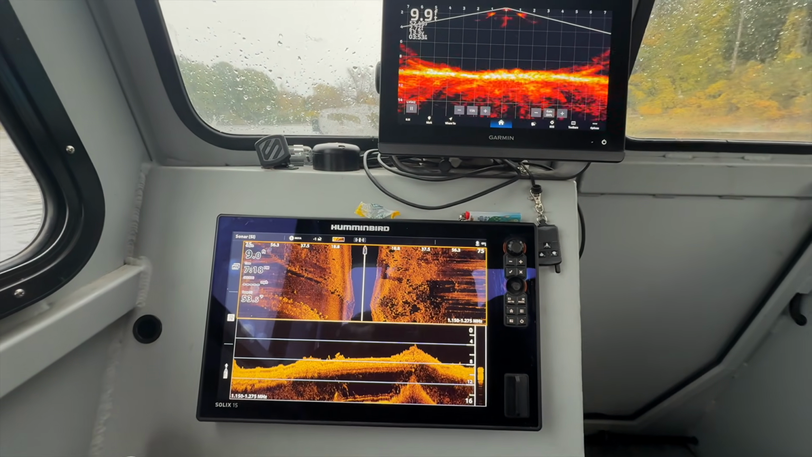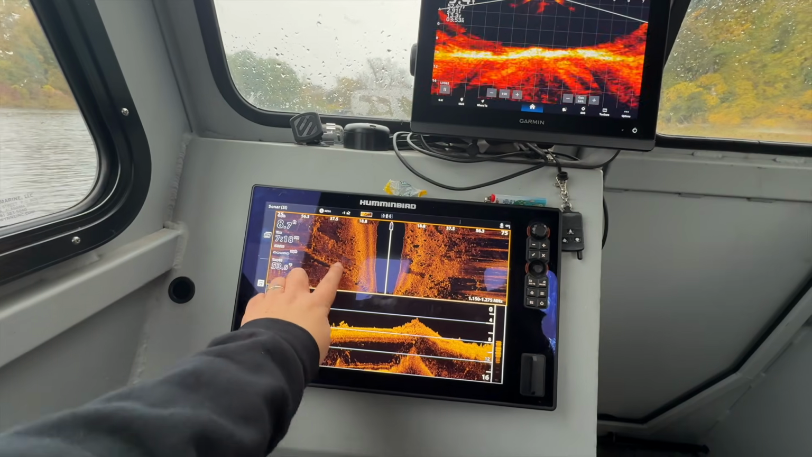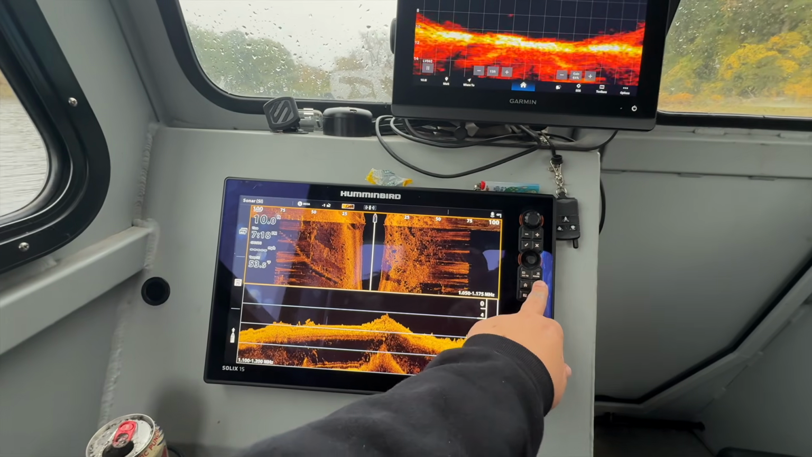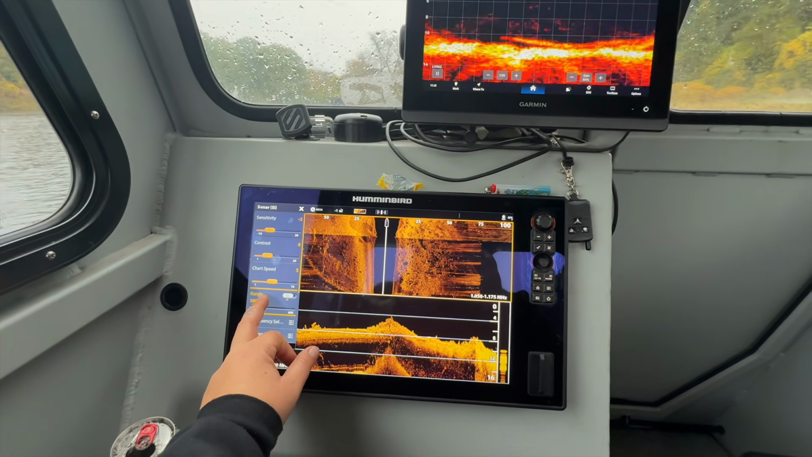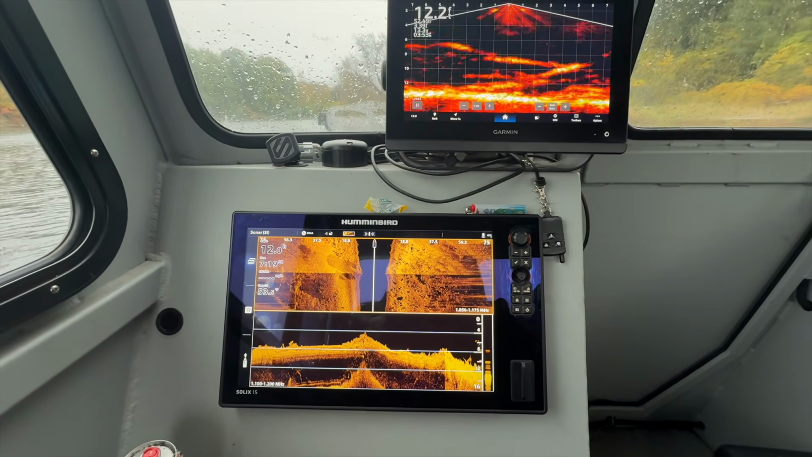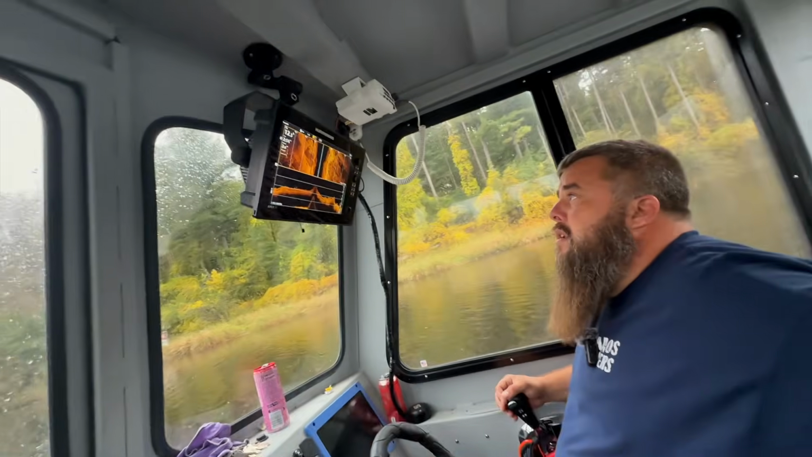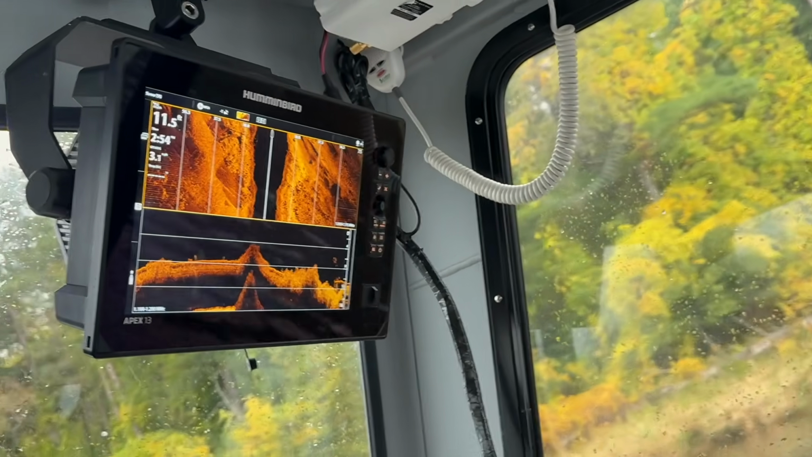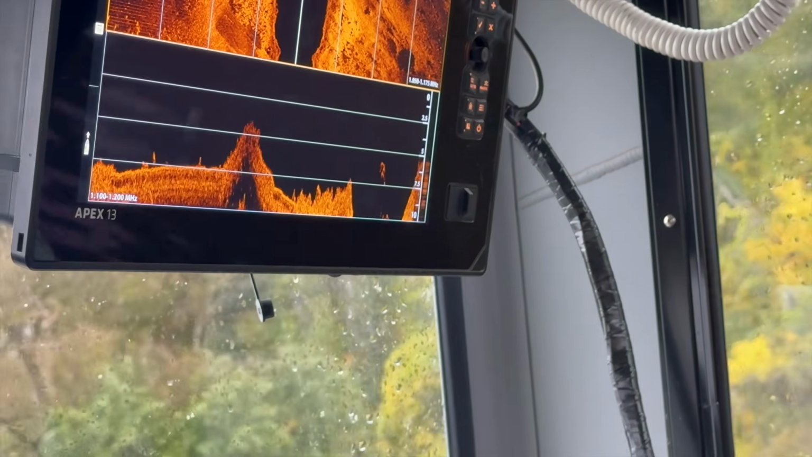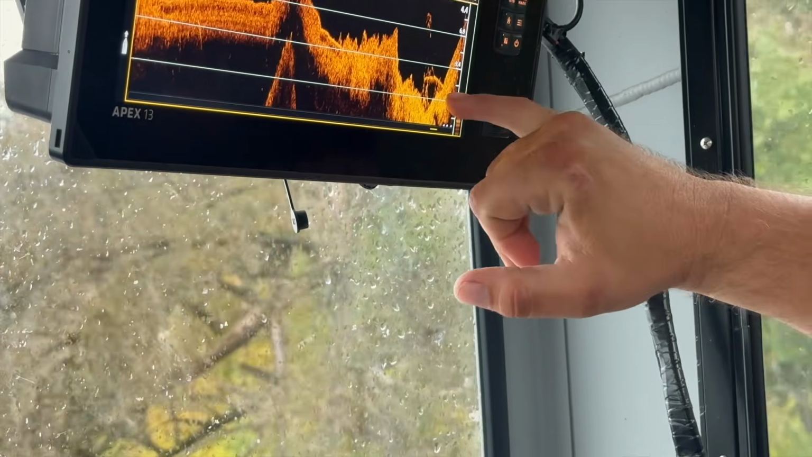I'm doing crisscrosses in here, and I see absolutely nothing. Let's see where that frontage road comes down. Again, it is a really rocky bottom. Super rocky. Lot of trees. Lot of debris. That tree right there, if you were to pull up your down scan, see how it came across and over? I wonder if that was it.